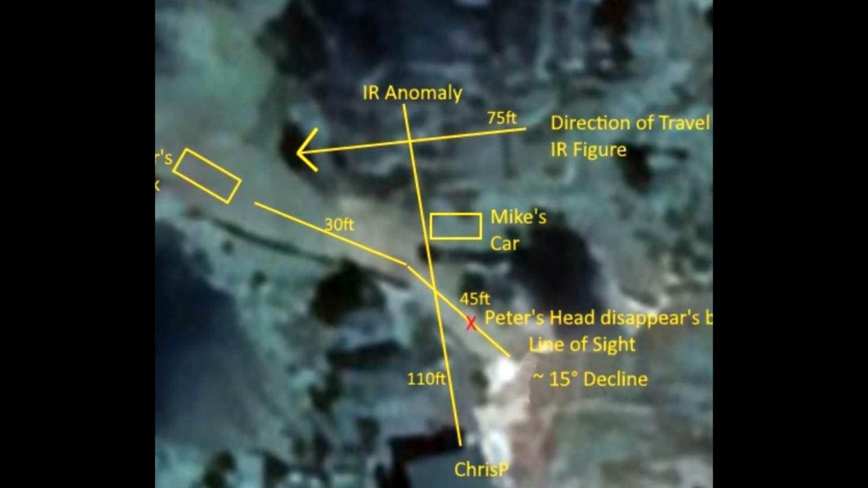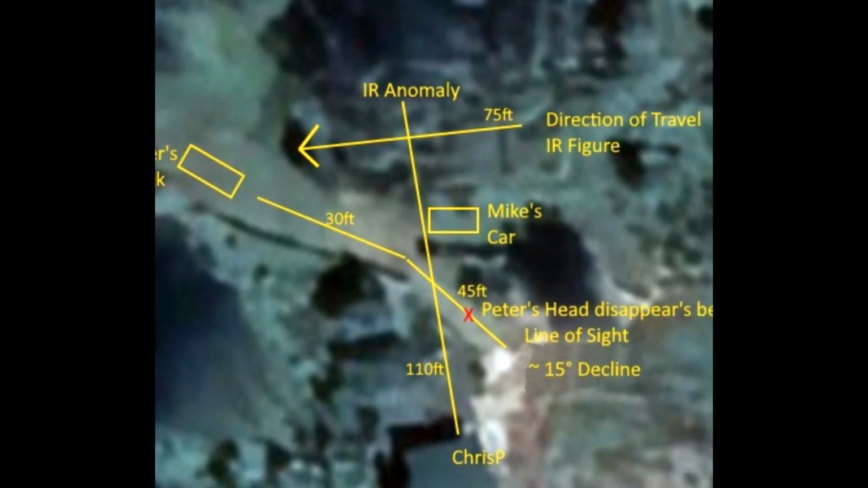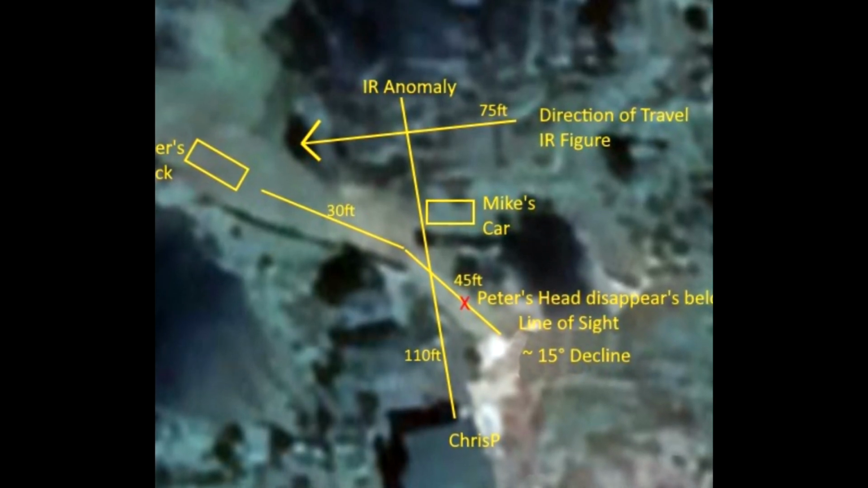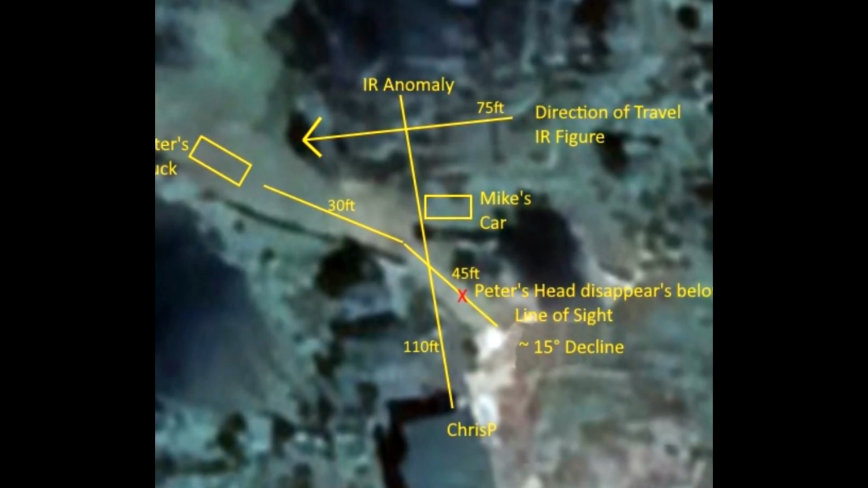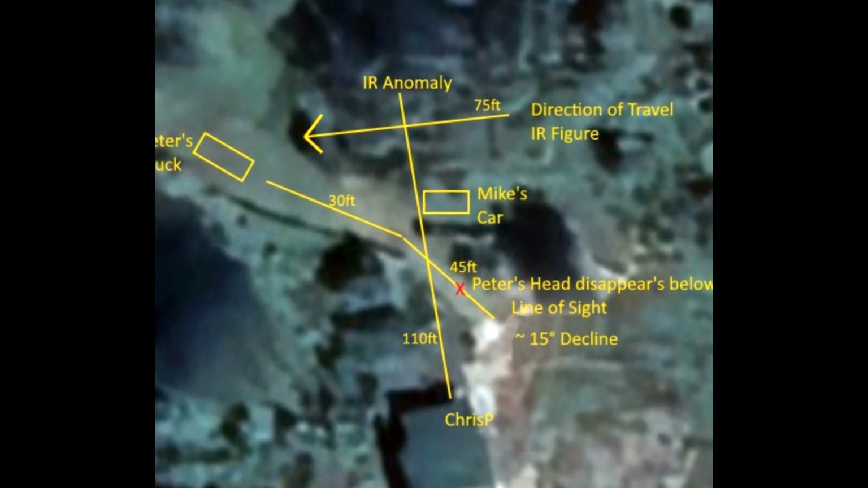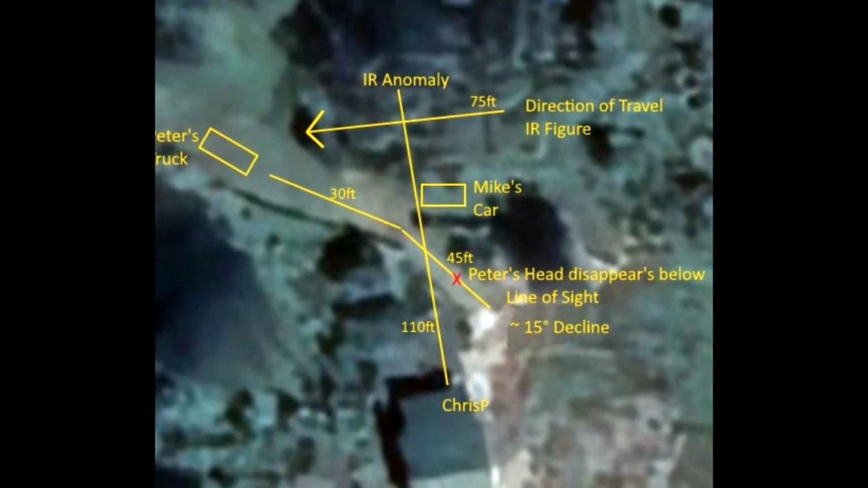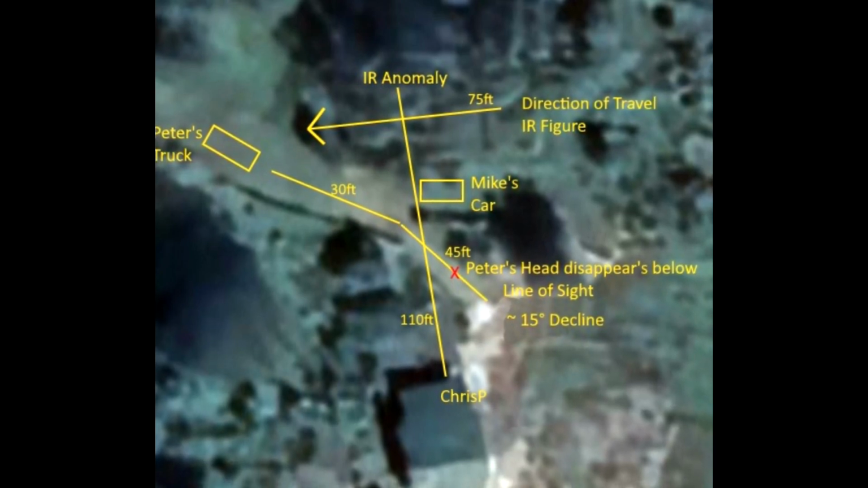We'll definitely show you that, because then there's the anomaly at the very top that we were focusing on, in that past footage. That was where we were, right where that comes in contact with that 110-foot line. That's where that figure was, in the little far wood line there, and that's where we're getting the eye shine from. And those boxes are cars that were parked there. That plays in when it comes to trying to judge a distance here.